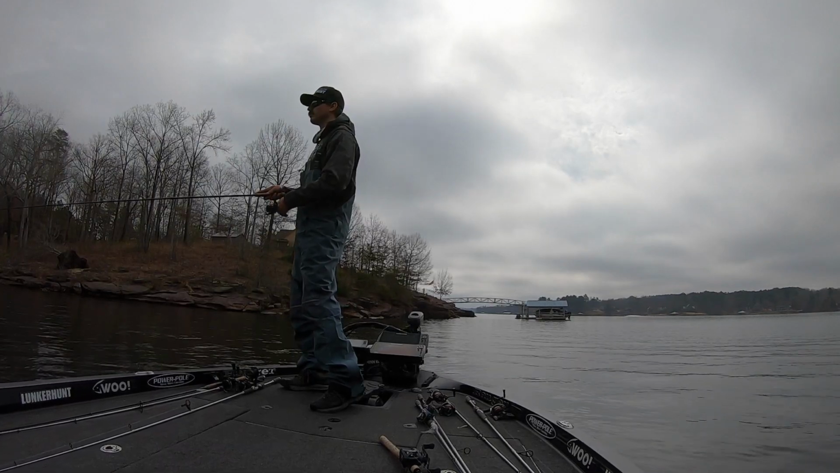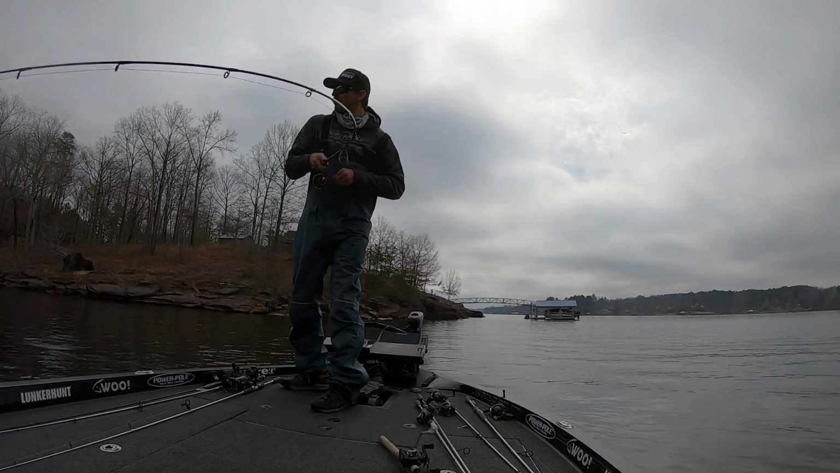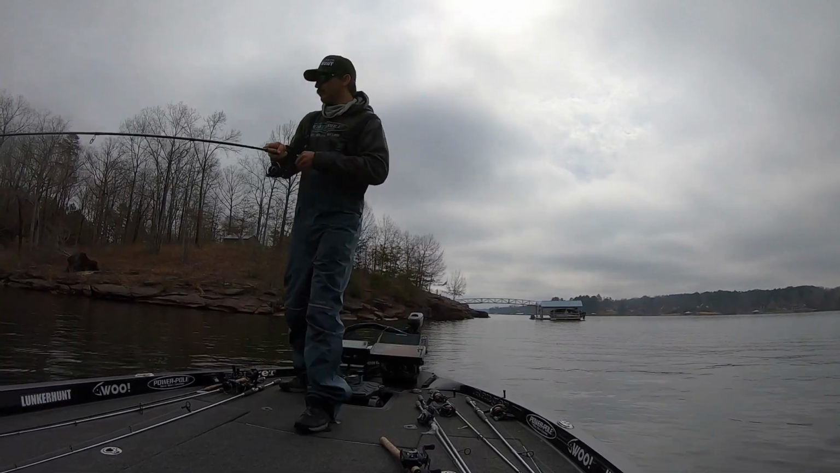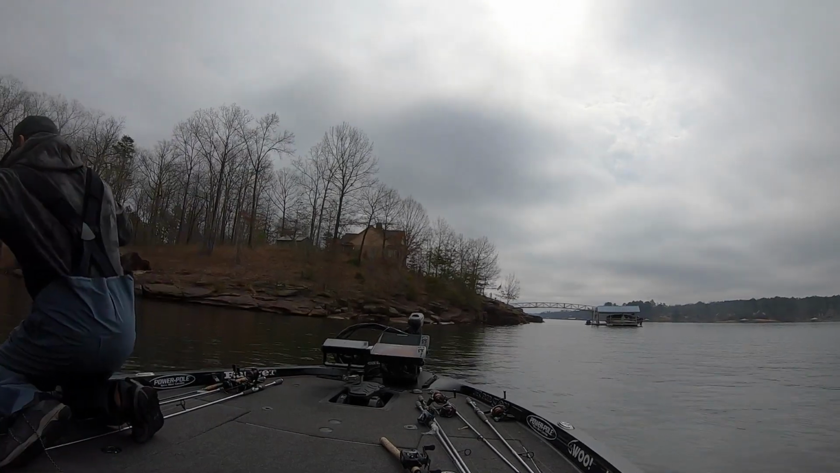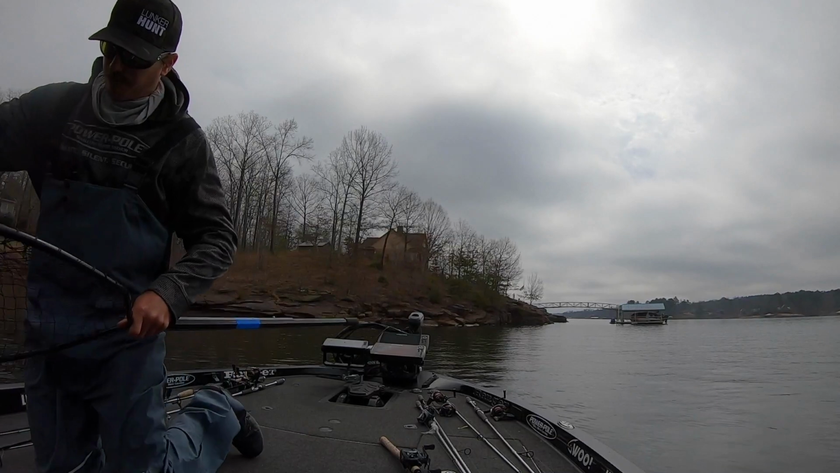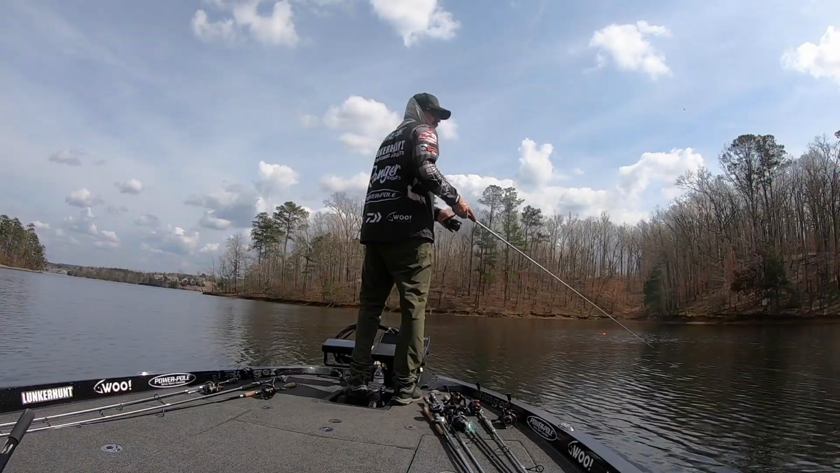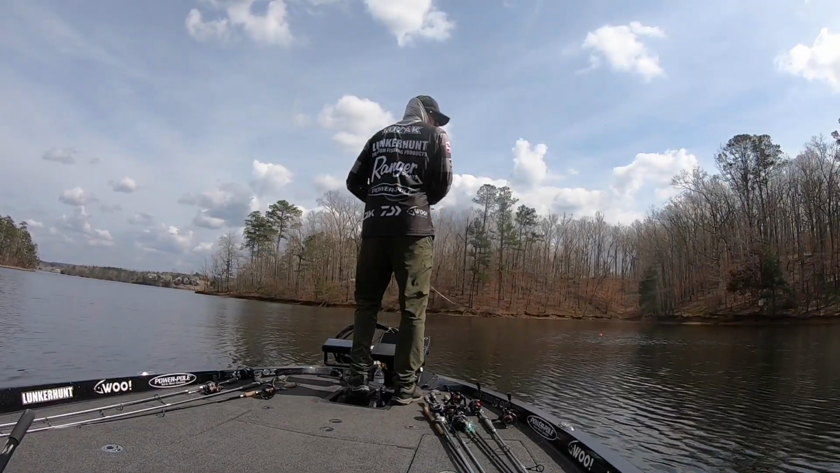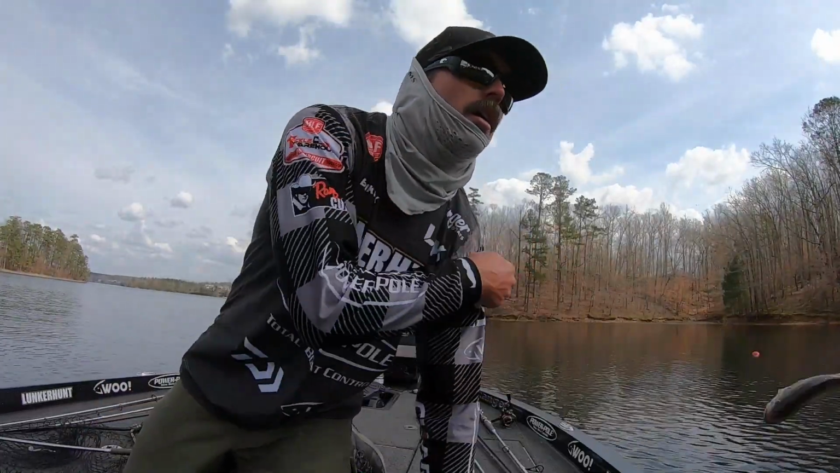I catch 1 keeper here. It was actually on a school of fish that I caught about 10 non-keepers out of. One really important thing to note about this tournament is the minimum size to weigh in. In most tournaments, largemouth might be 14 or 15 inches, but spots are almost always 12 inches. But in this tournament, we have a 15-inch minimum for both largemouth bass and spotted bass. And let me tell you, it's hard to catch spots over 15 inches.